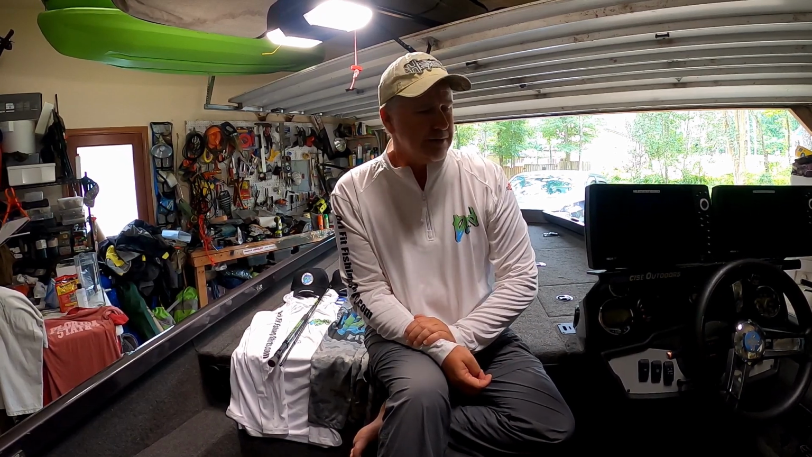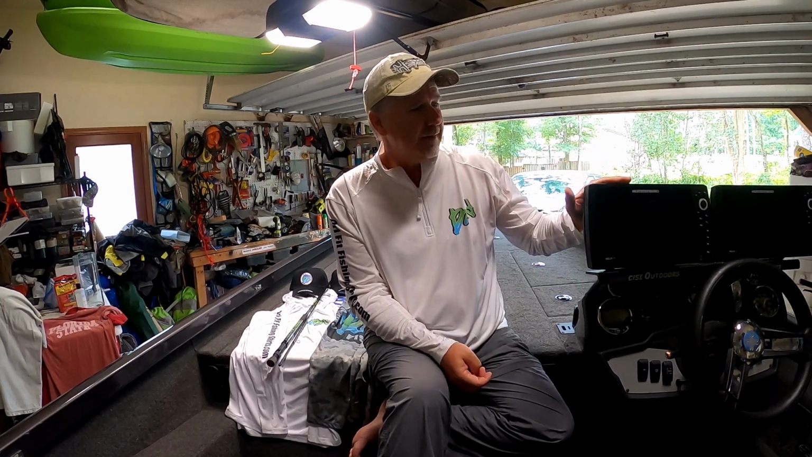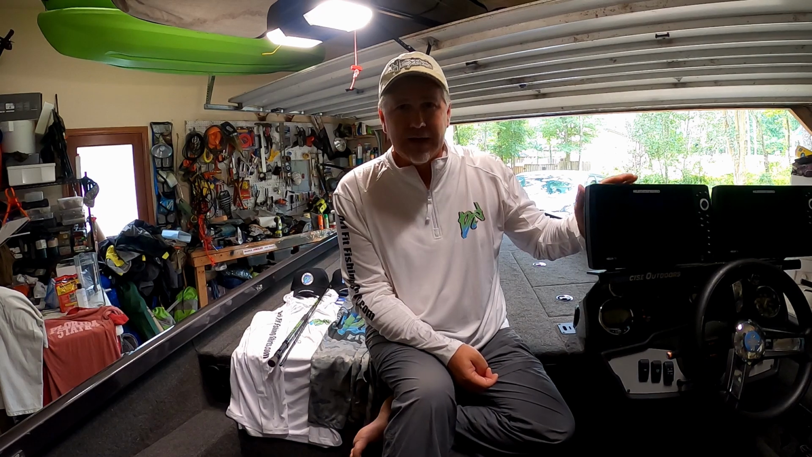The electronics that I have are electronics that I've gathered up over the last 6 or 7 years. They're not the latest, greatest Humminbirds. Obviously, my Garmin Live Scope is new, but I've transferred my electronics from boat to boat over time. I started out with just one Helix. Well, actually, I started out with the very first model side scan Humminbird made, which I think was a 796.